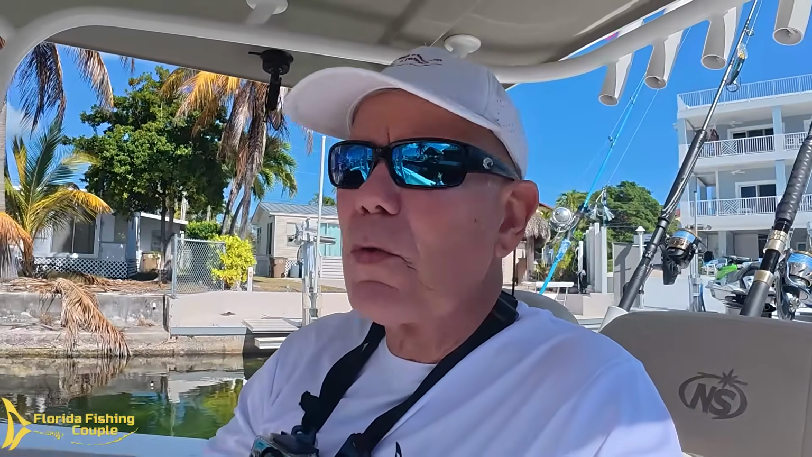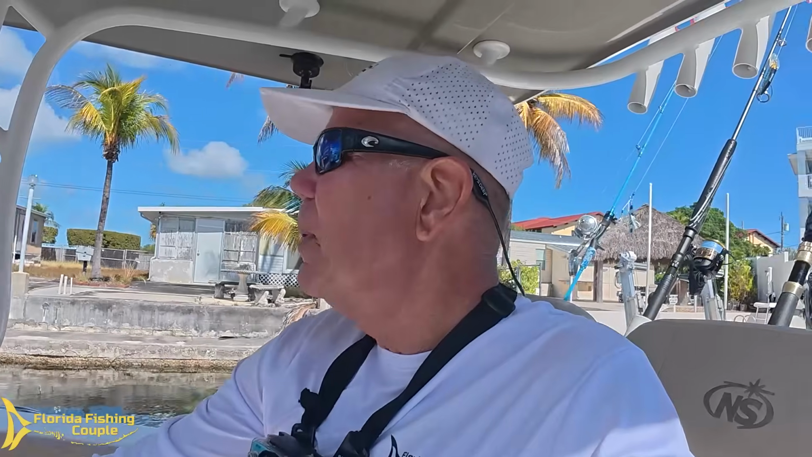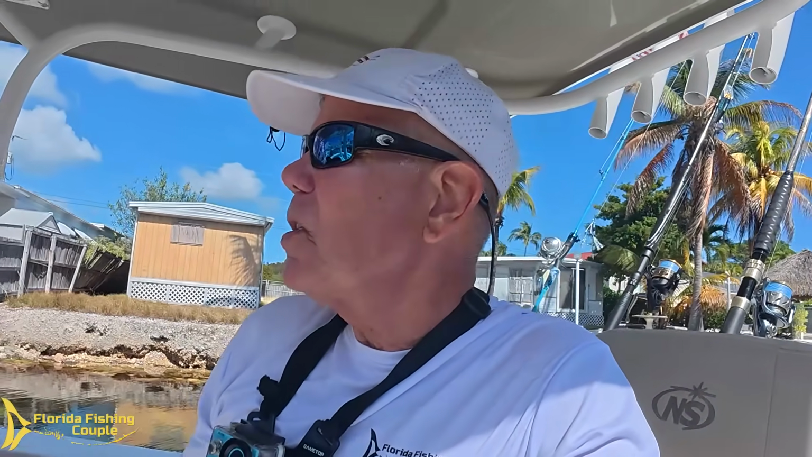Gonna head offshore. I've seen a tuna bite on Instagram and on some of the YouTube videos recently. It's been hard to get offshore between work and weather, but today looks like a really good day. So come along with me, follow me. We'll probably see a couple of people offshore. I think Heiko's offshore today also, so I'll probably hit him up in a few minutes and ask him if they're picking up anything.